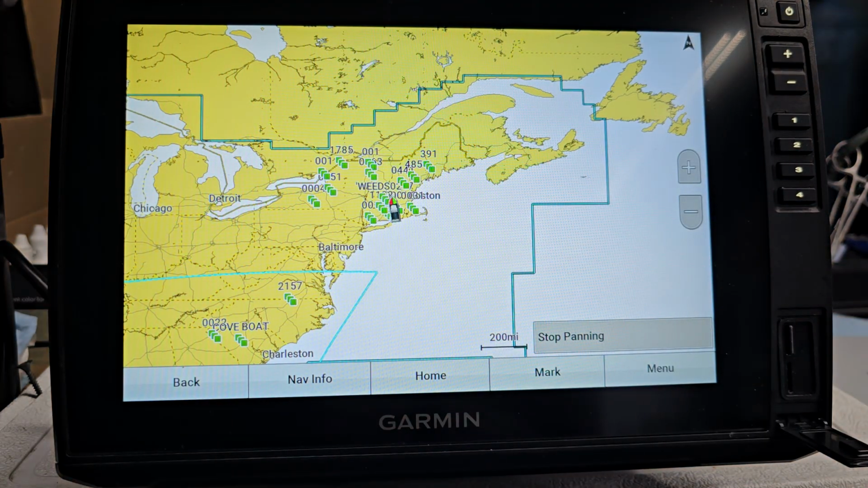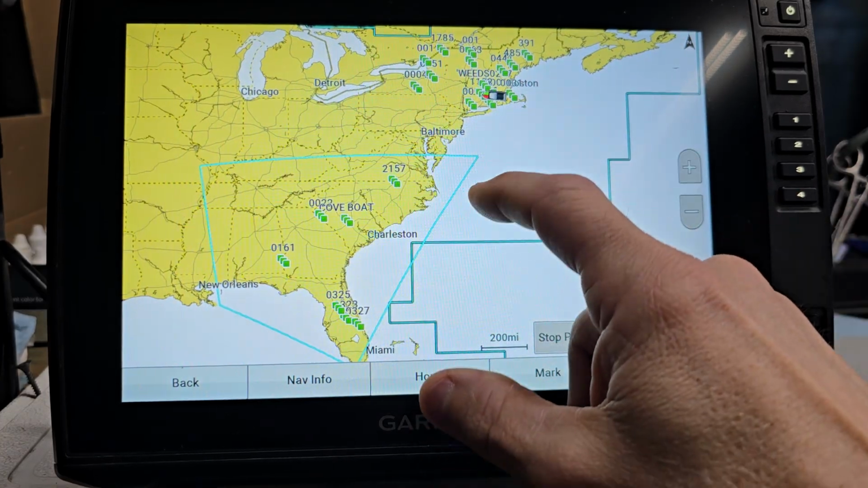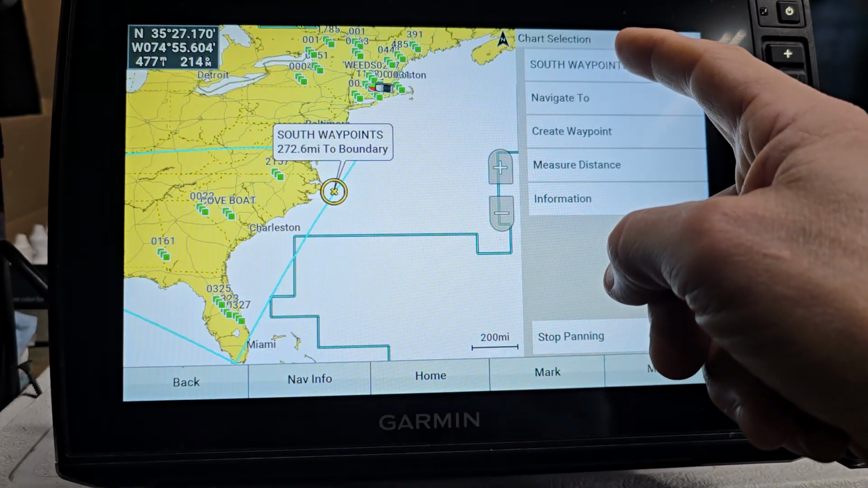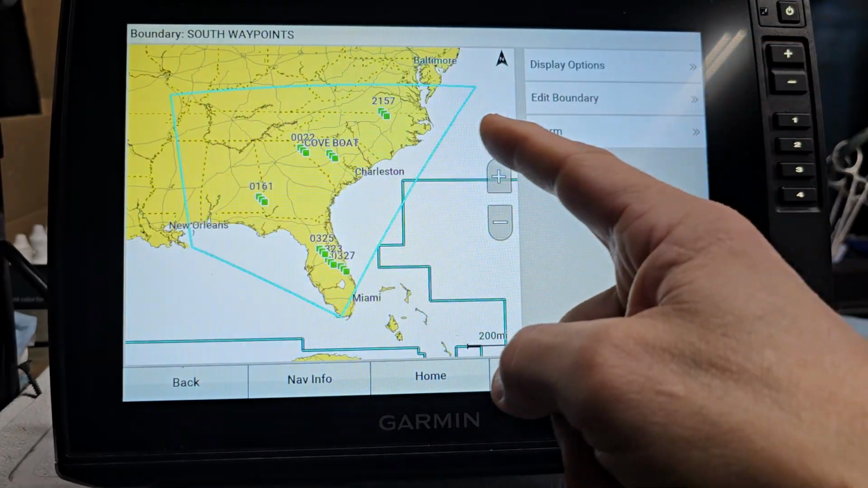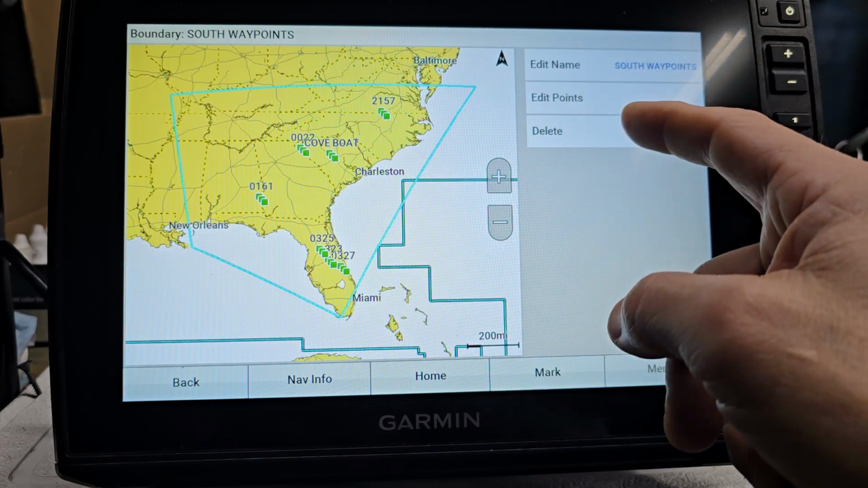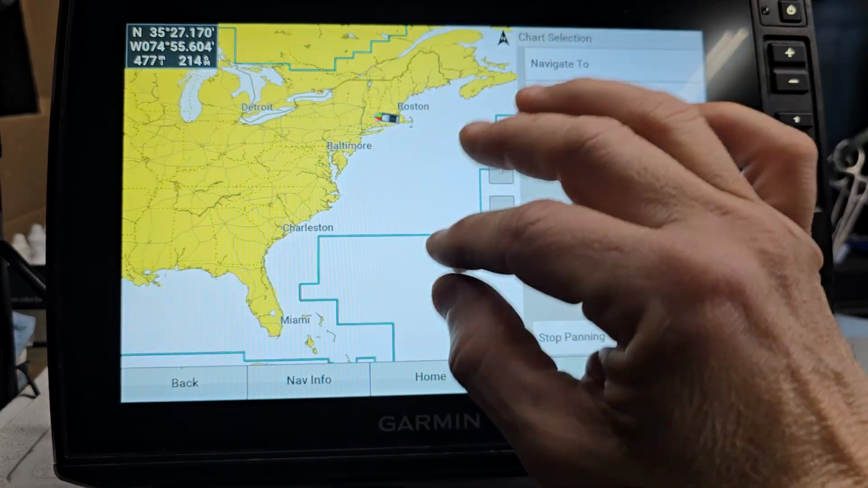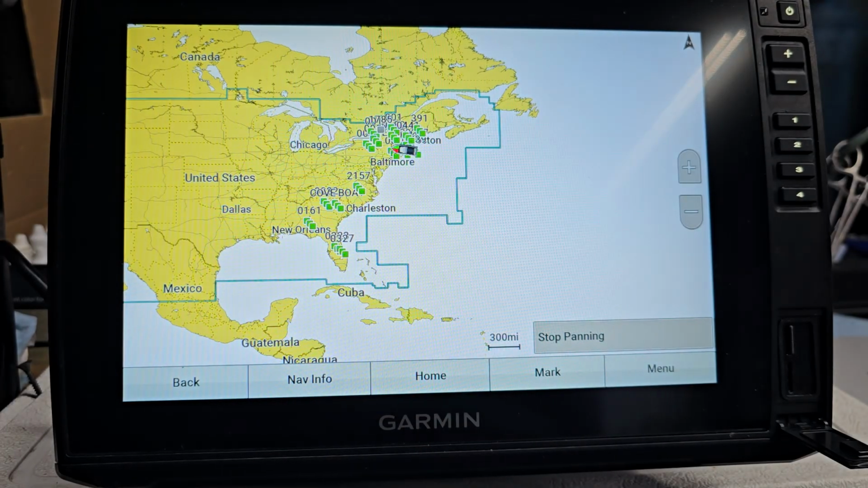Like I said, the only thing I haven't figured out in this little hack is how to get rid of the blue line before I load it, but it's not a big deal because all you do is click on that and you go up here where it says my South waypoints. I click on that and that's a boundary line. So I just click on boundary line and I delete the boundary line. Boom. Now my unit has basically the whole eastern side of the United States on there.